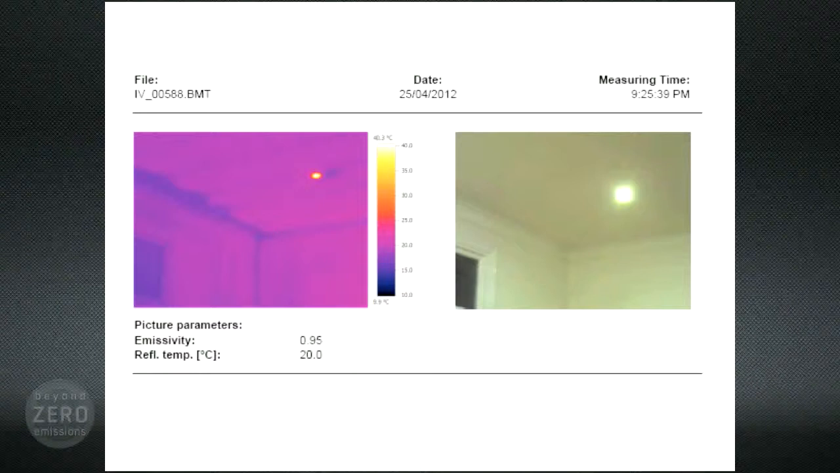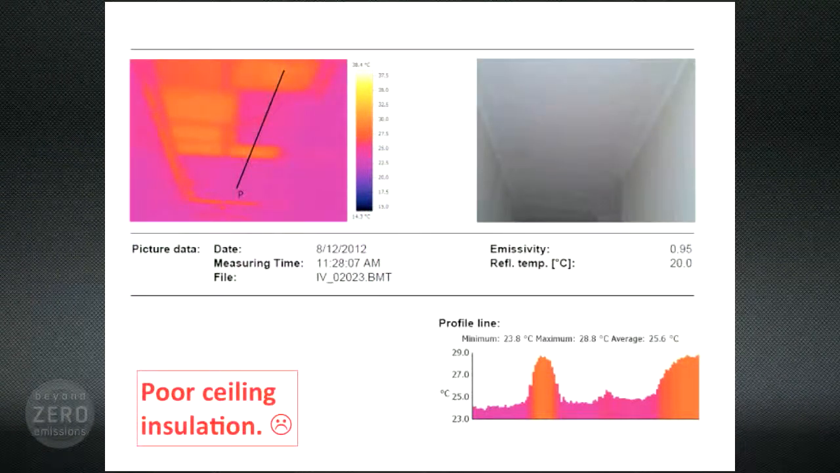And you can compare that with this image. This was taken on a hot December morning at 11:30 a.m., and parts of this hallway ceiling are already reading 29 degrees versus the insulated parts were as cool as 24.